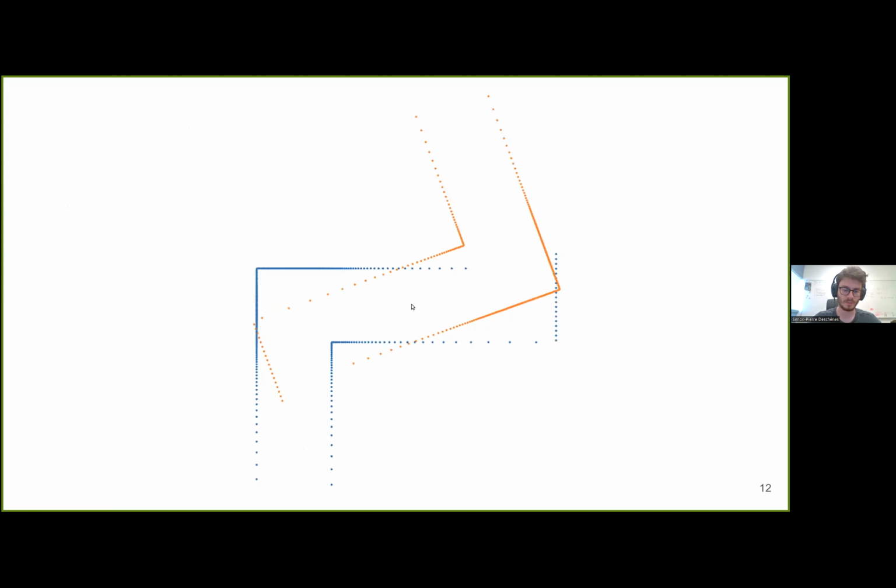And with this alignment error, we are able to find the optimal transform to align them, well, to minimize the error. If we apply the optimal transformation in this case, we would end up with a slightly rotated orange point cloud.